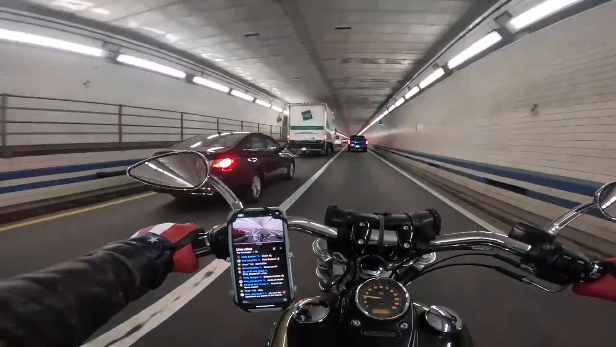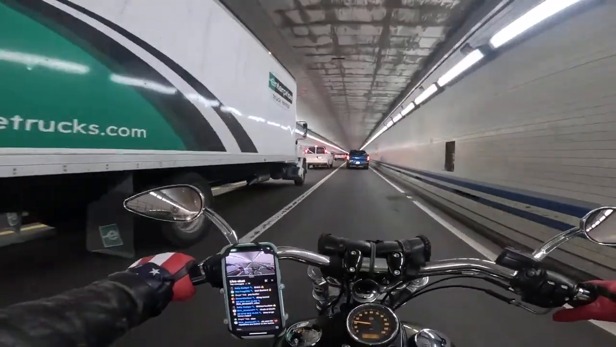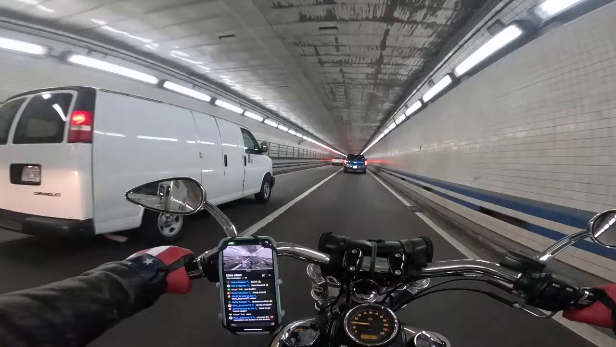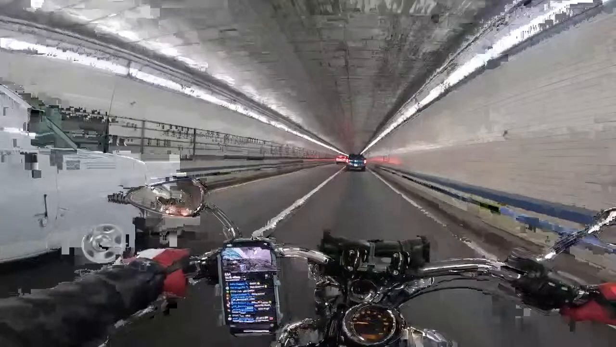I'm right at the very bottom of the tunnel. This is as low as it gets, and it stays flat. No decline, no incline. For a ways, and we'll start going up.